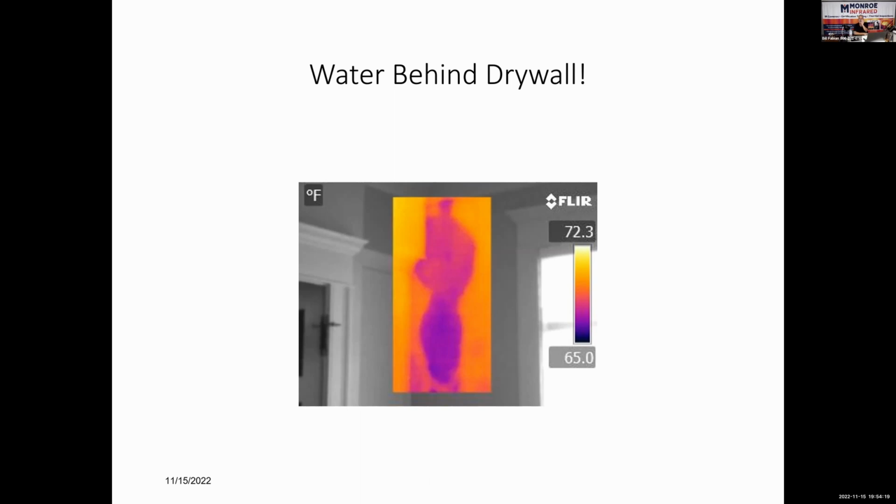So the infrared camera, as soon as I found this, when I'm doing a little training with some guys, I wanted to yell out, holy cow, look at that. I didn't say anything. I walked over there, and with my moisture meter, I took a reading next to the thermal anomaly. And then I put the moisture meter on it and compared the reading on the thermal, and it pegged my moisture meter. It was wet. Now I can say it's wet.